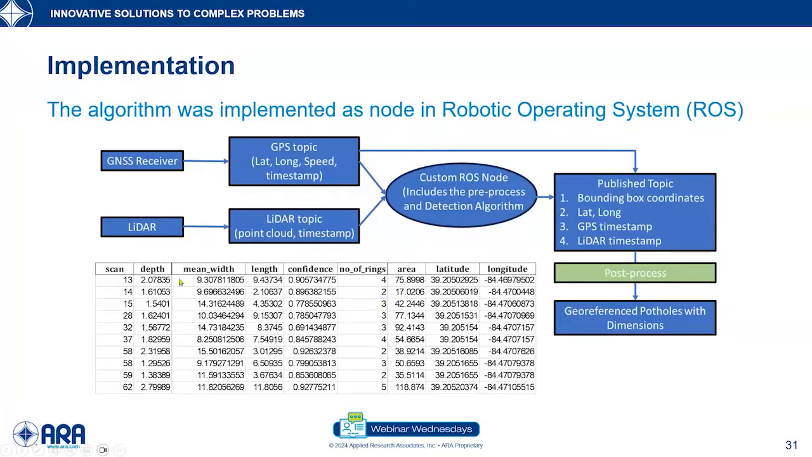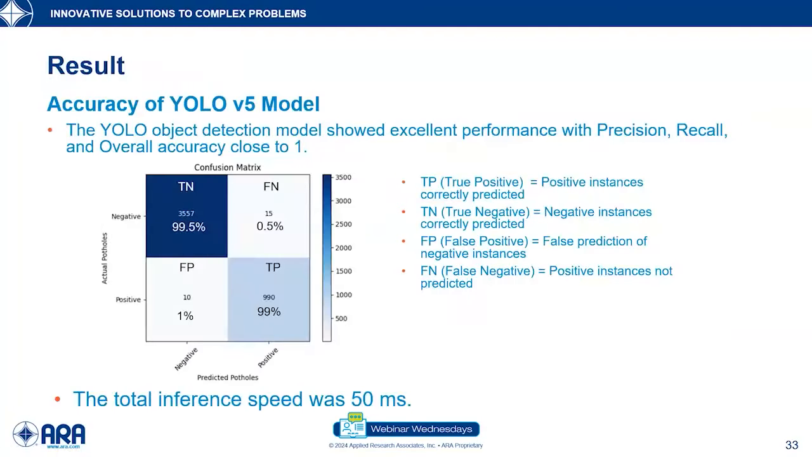As you can see, we have information related to the depth of the pothole, the width of the pothole, and the length of the pothole. We also have the confidence at which our model detected the potholes. We also have the number of rings associated with the pothole, and also the latitude and the longitude of each individual pothole.